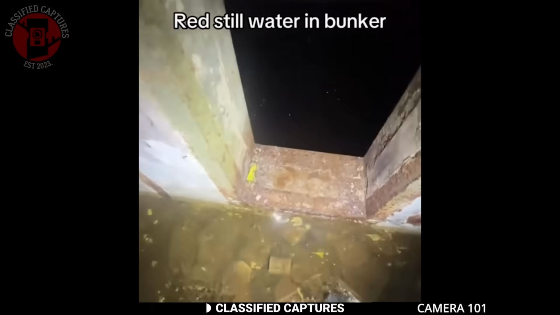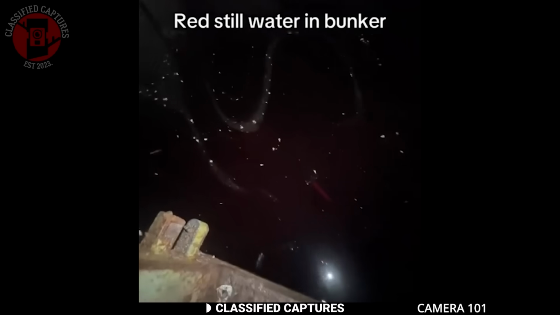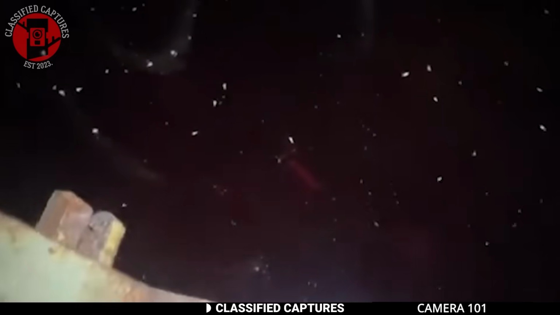A man walks into an abandoned bunker, and the floor is covered in red, still water. No ripples, no sound, just a glassy red pool stretching across the room. It looks like blood, but it's not, and somehow that makes it even more unsettling. Imagine walking into that silence. The air is heavy, and the color of the water so vivid it almost glows.